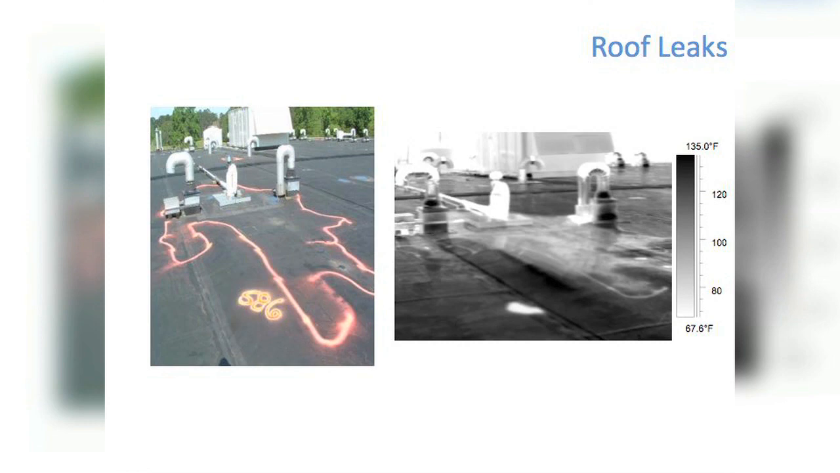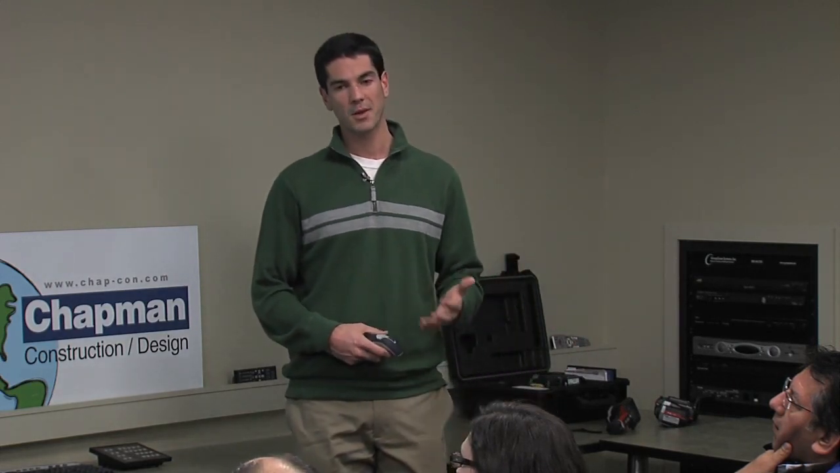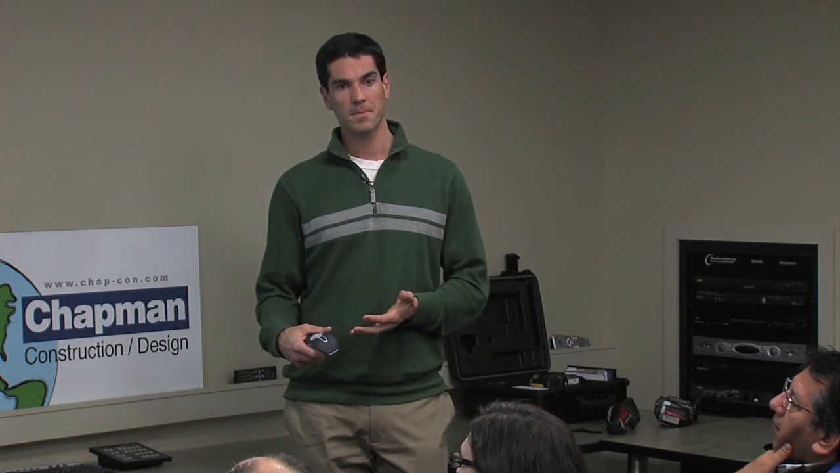The way this works is you go up in the evening, after the sun's heated up the entire roof all day long. The area where it's dry is going to cool at a faster rate than the water is. So you're actually looking for a warm blob in the evening. Or sometimes you can do it in the morning right after the sun has come up, and you'll be looking for that cooler area. If you go up there at noon, the water and the rest of the roof has equalized. It's going to be the same temperature. And again, these cameras are just taking temperature measurements, so they wouldn't see it in that case.